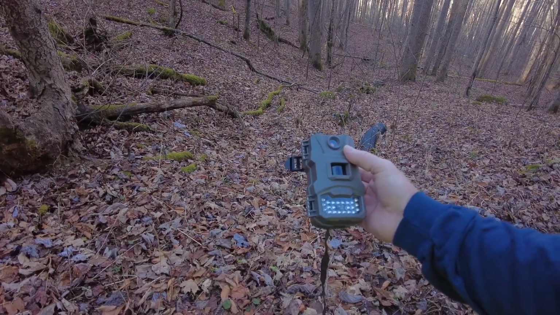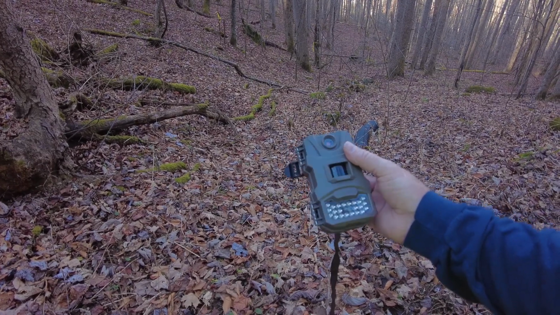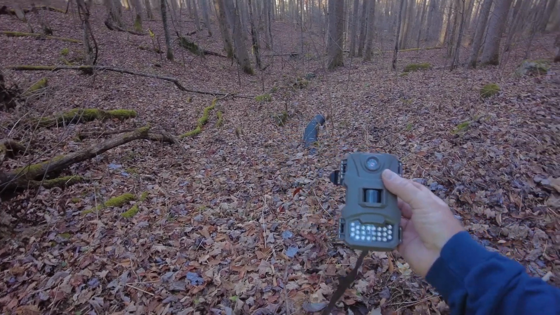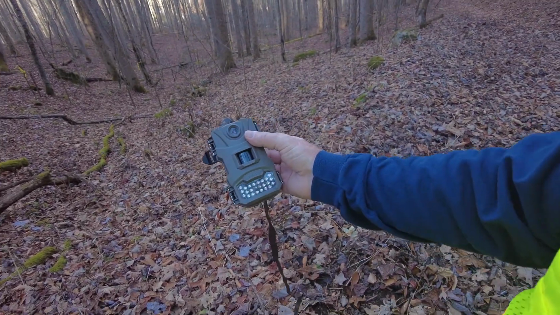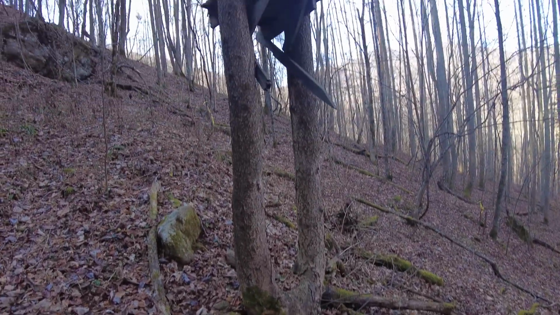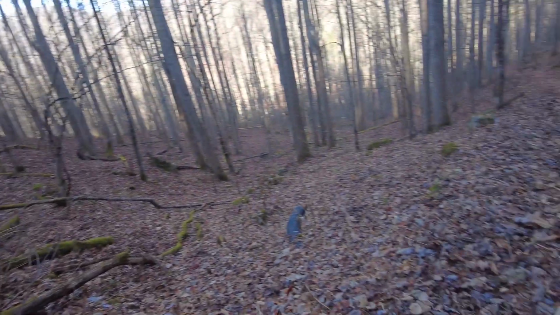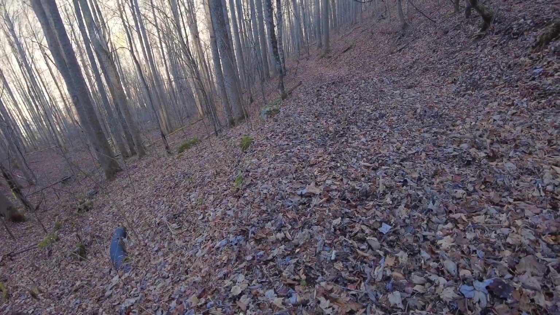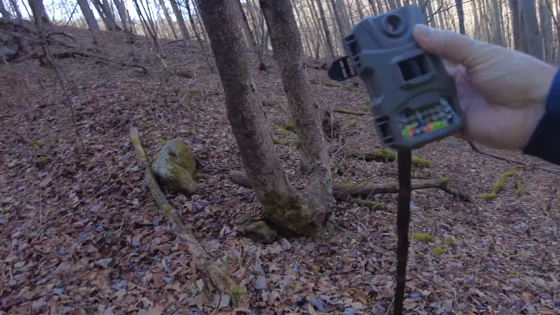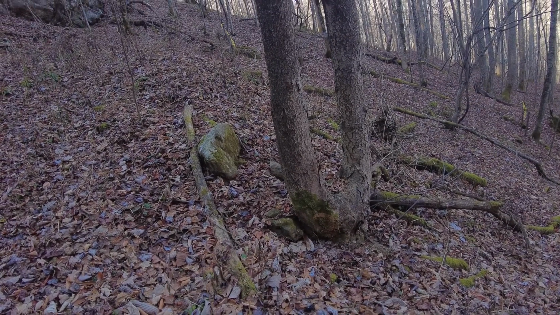It says it has a battery life of up to like 9 months. It takes 8 AAs. Has a range of about 70 feet. She shoots, I think, from infrared and not motion, so it looks for heat elements. Right here is an old deer stand that somebody put up years ago, and there's a nice animal trail going across the old logger path here. I think I'm going to set one of these up right here on that tree and face it down the hill, leave it up here for a month or a couple months.